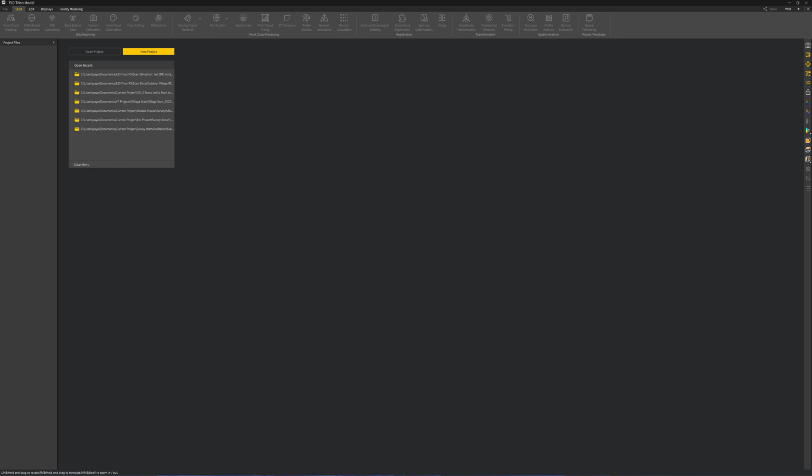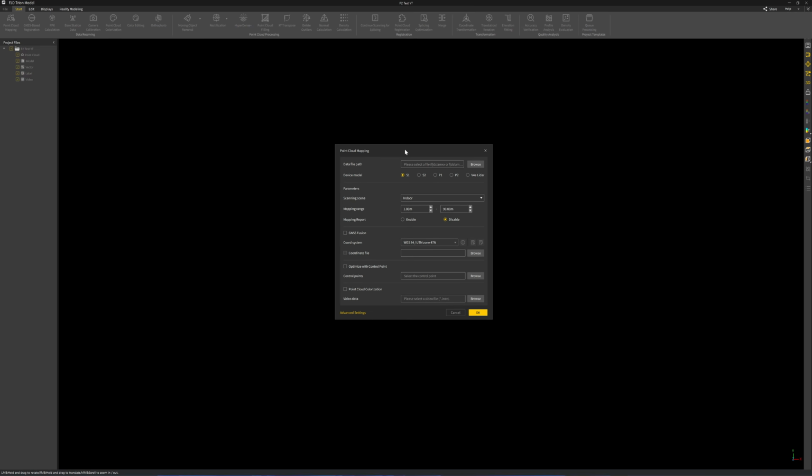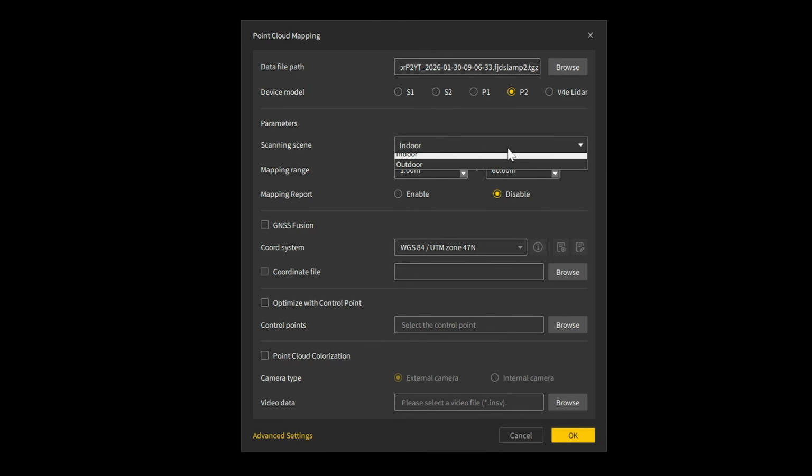This will be the FJD Trion Model standard version. I'm going to create a new project. I'm going to click on point cloud mapping. Now I'm using P2. For the scanning scene, you can choose between indoor and outdoor. It depends on what percentage of the area you are scanning is indoor or outdoor.